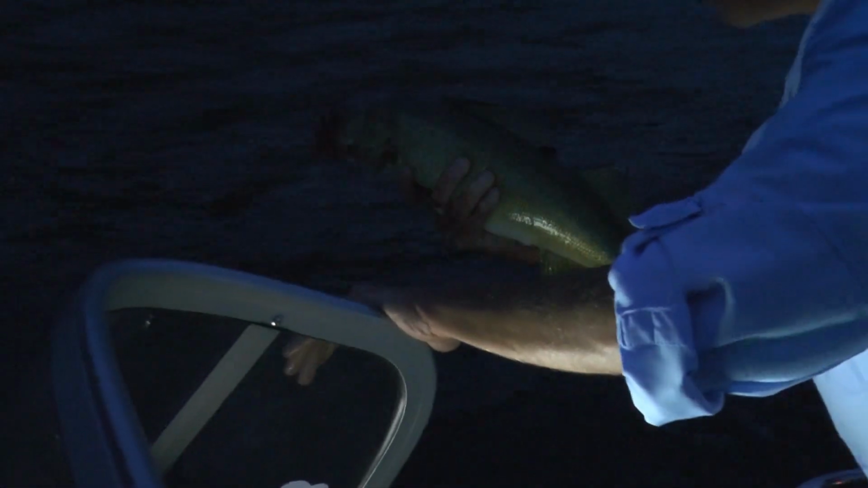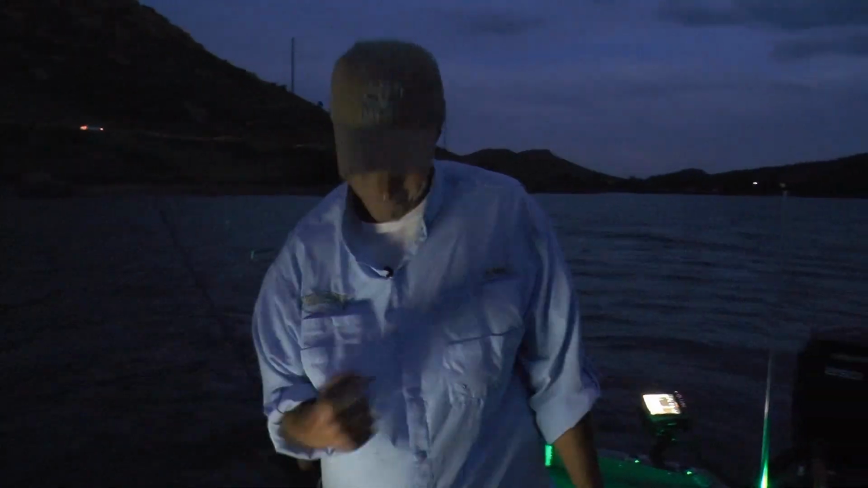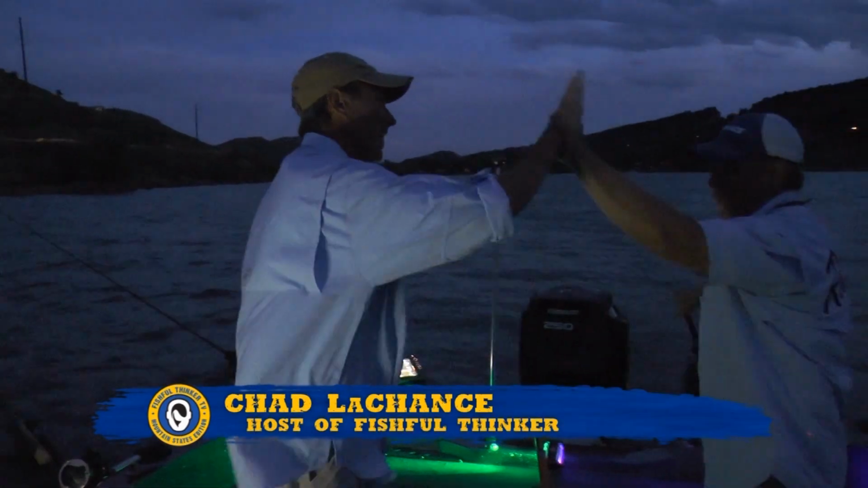Easy fish. Okay, no. That's a solid 6+ pounder. There you go, buddy. There he goes. Oh man, boom. I like it. I'm gonna go for another one.